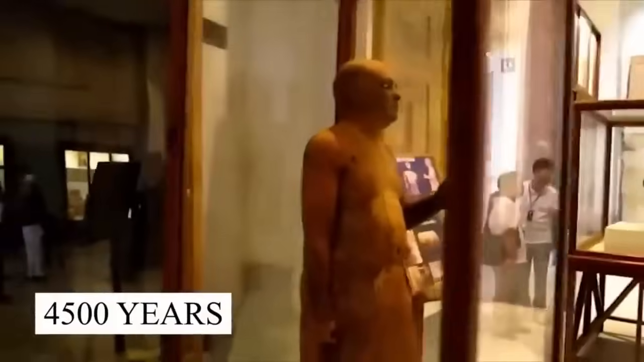The statue, being 4,500 years old and being held in the Museum of Cairo, is considered a wonder of ancient art.